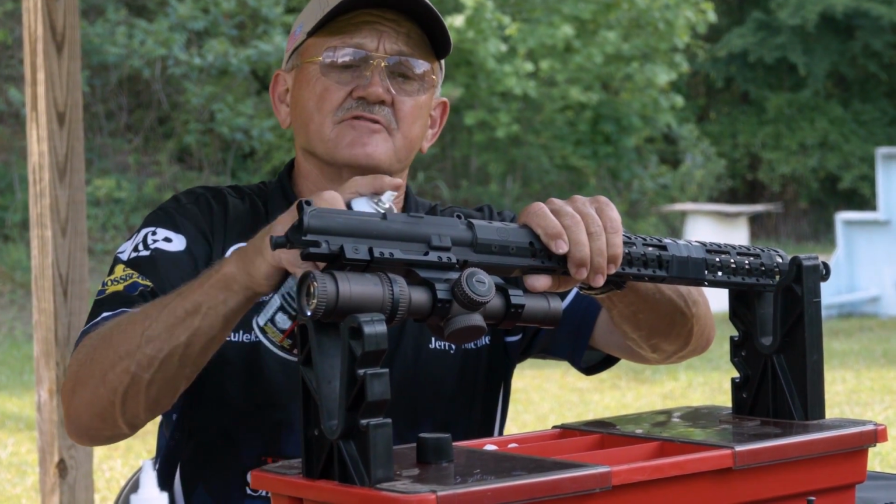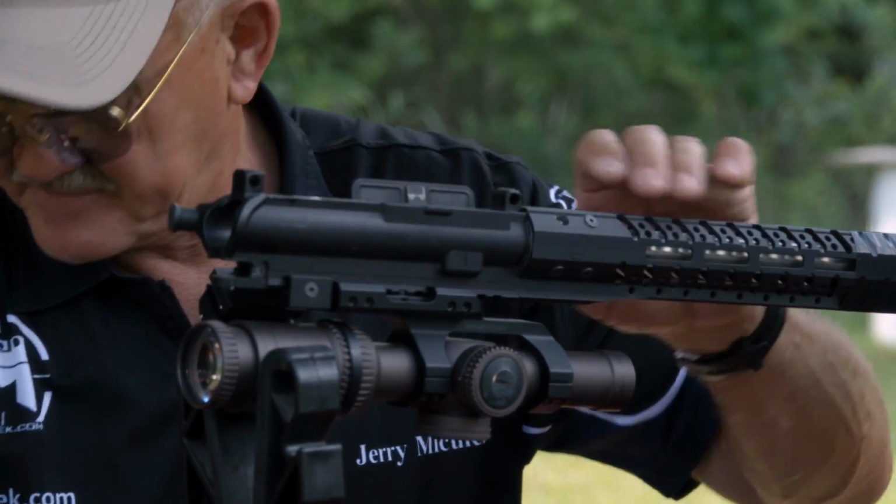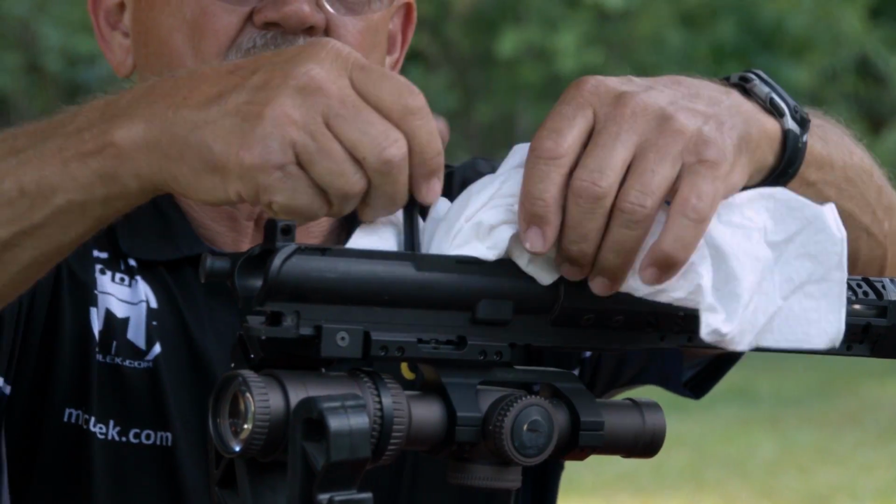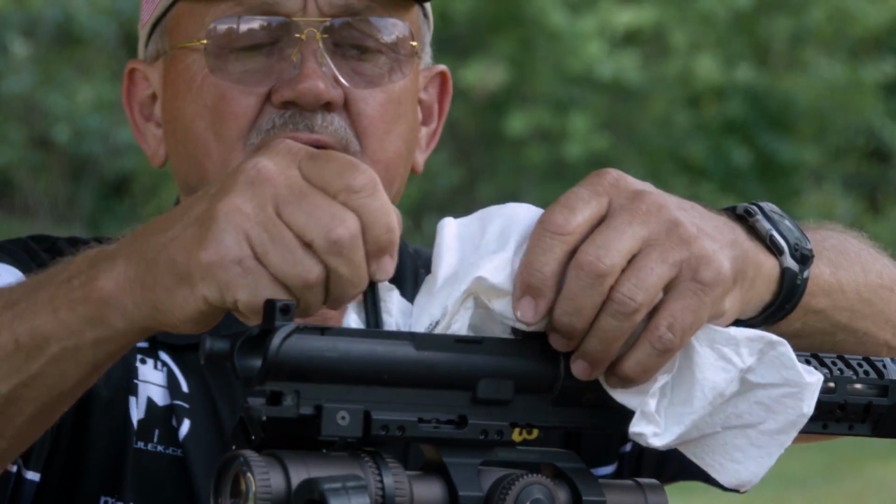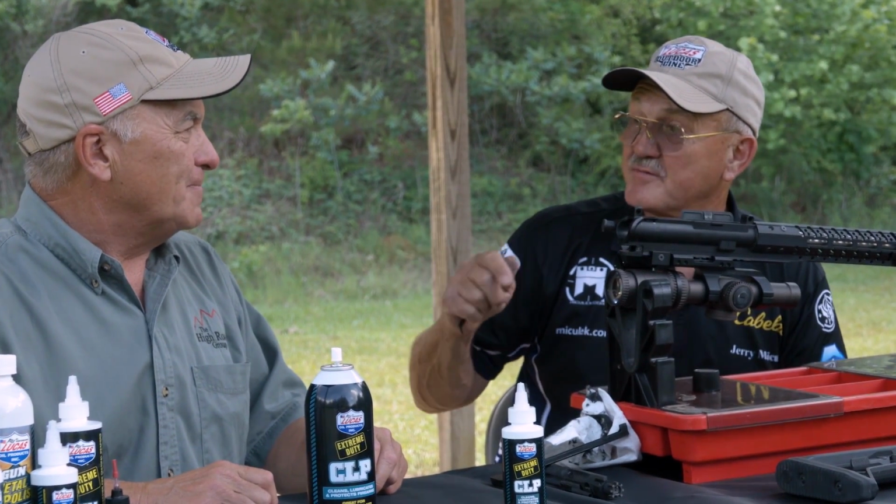And what I found, it doesn't really take much more than the time it takes you to apply it. So I got my little widget here and a shop rag, give you an idea of what's going on. And it cleans, lubricates, and protects. And that protection thing is really big in Louisiana.